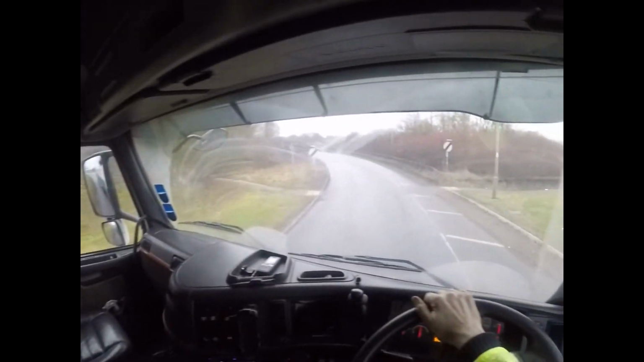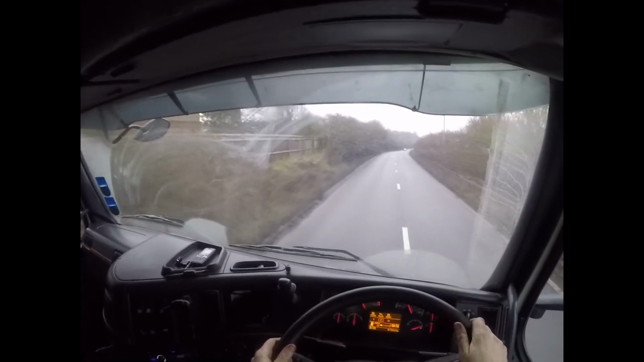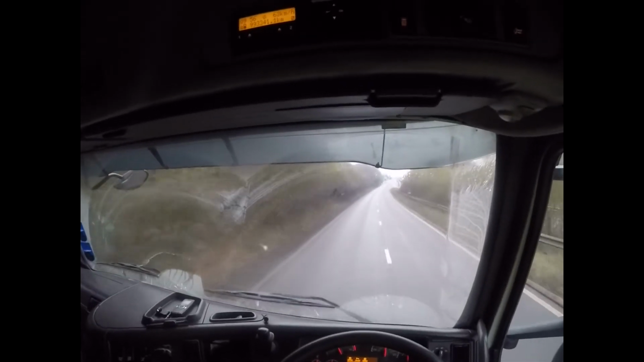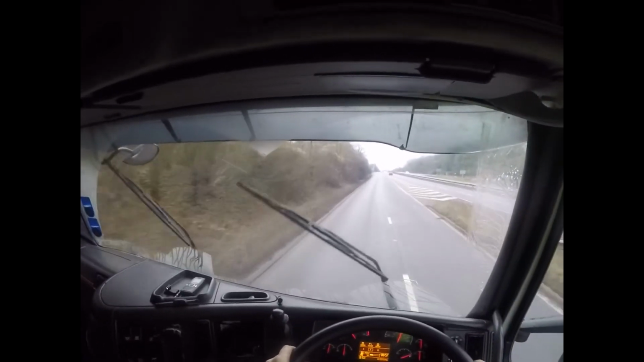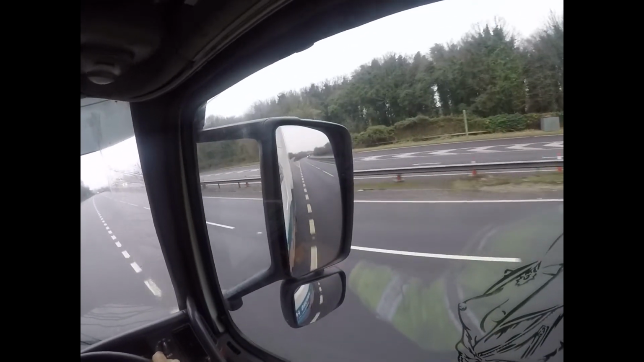There we go. We're on our way. There's a bit of a wash, I think. We need a bit more visibility. Everything's getting plastered today.